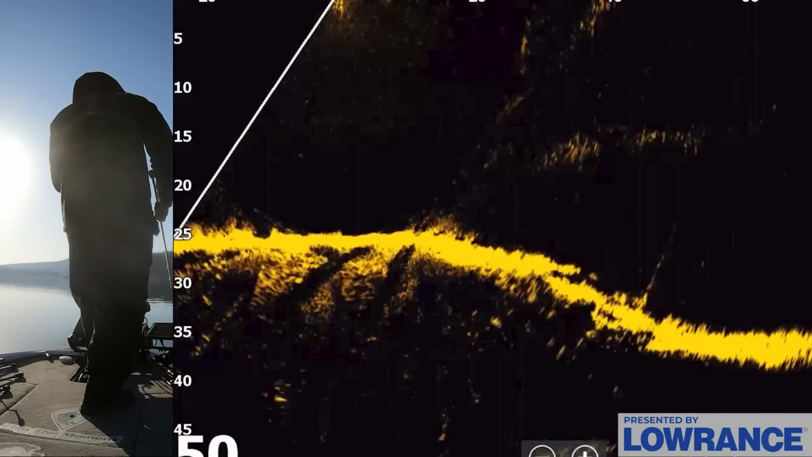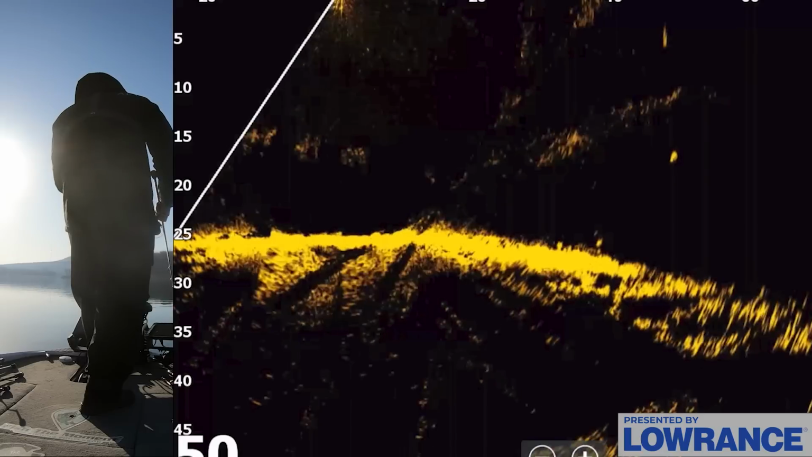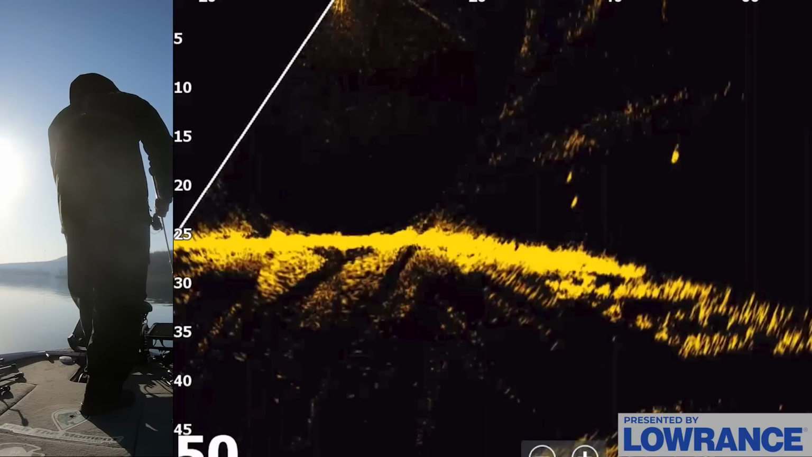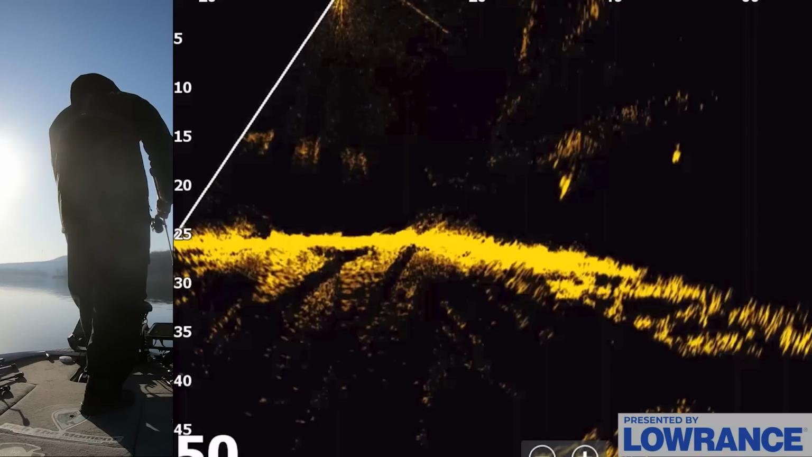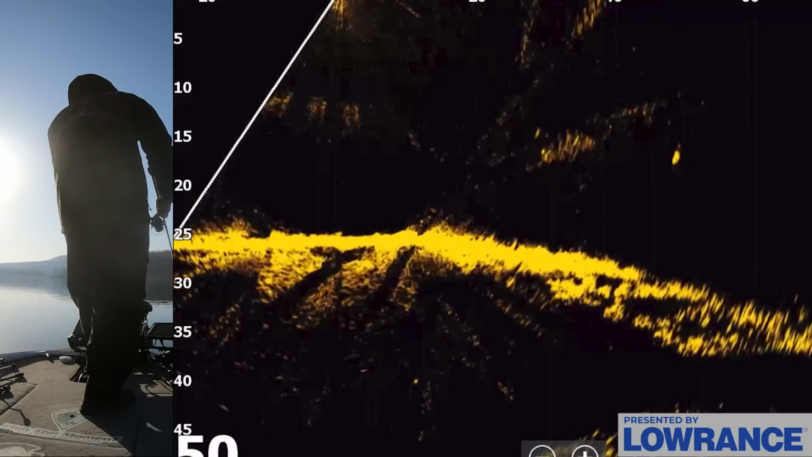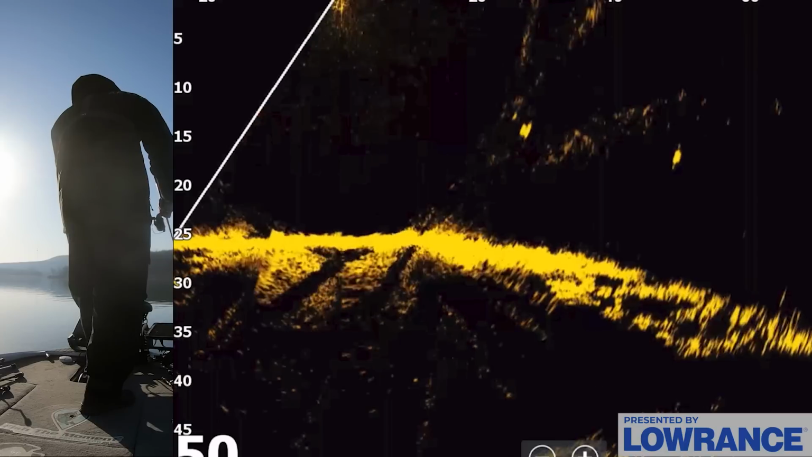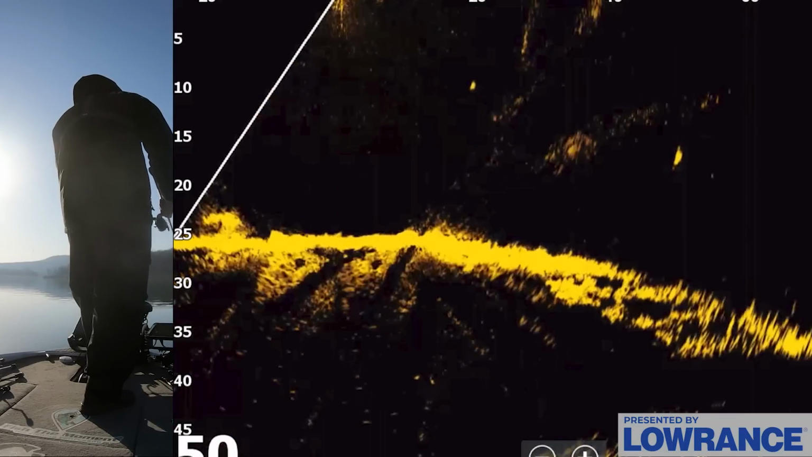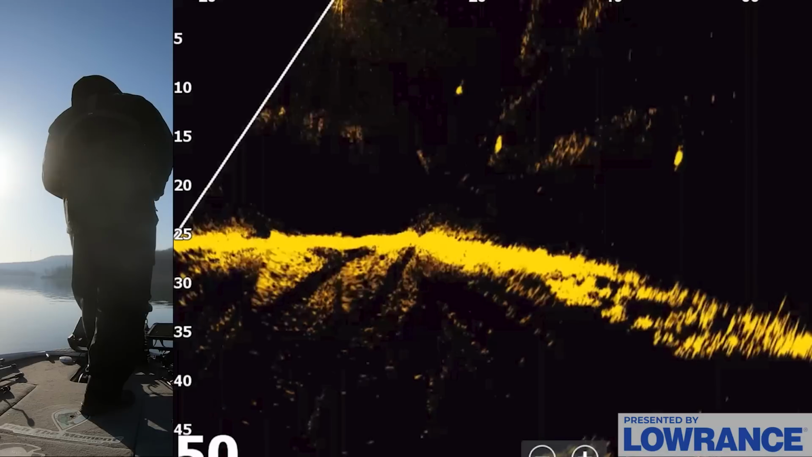It was just a little guy anyways, but I want to see if we can pull any more fish off this. Here's one right here. Come on. Come get it. Come on, he's following it all the way. Just get it. Oh, he followed it all the way up and he didn't get it.